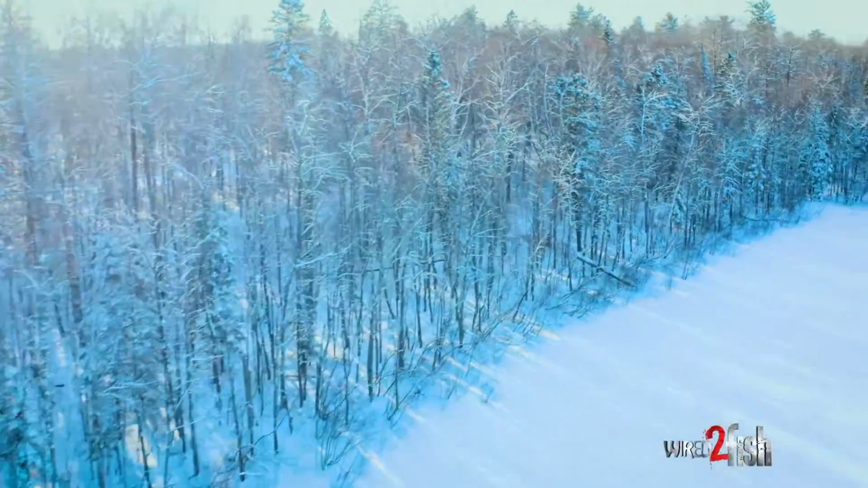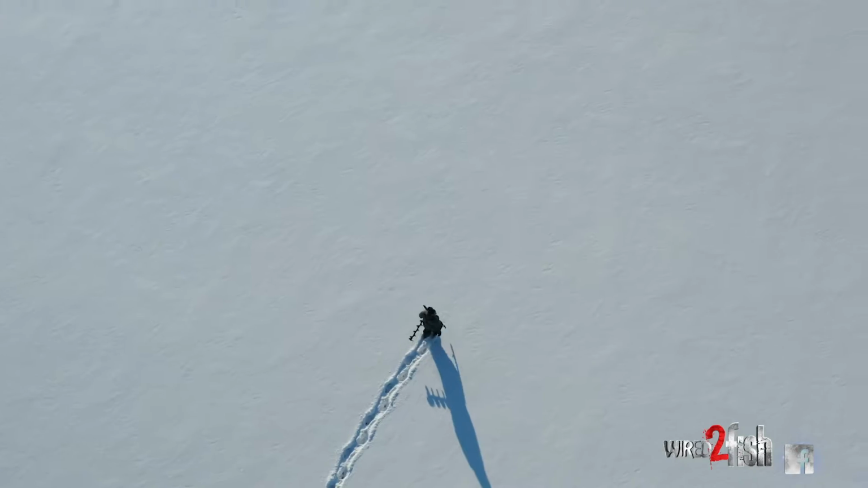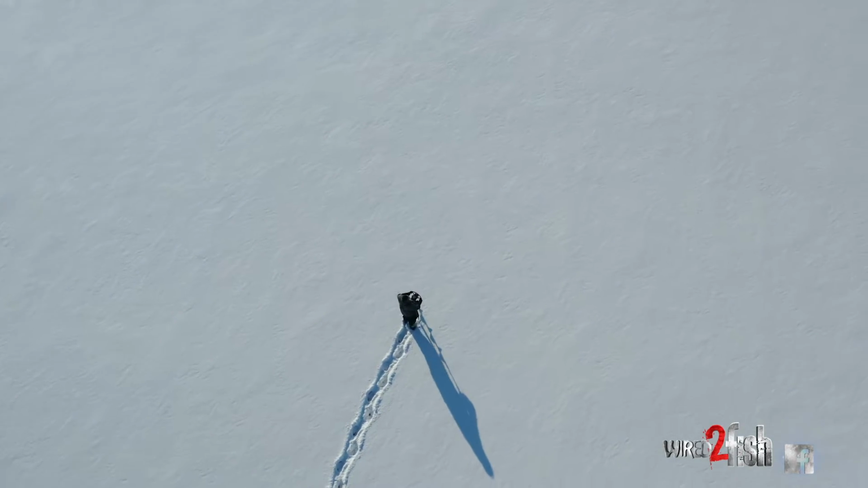We just showed up in this lake. Obviously no one's fished here before. I don't know where the basin is. I don't know where the weed lines are. I don't know anything about this lake.